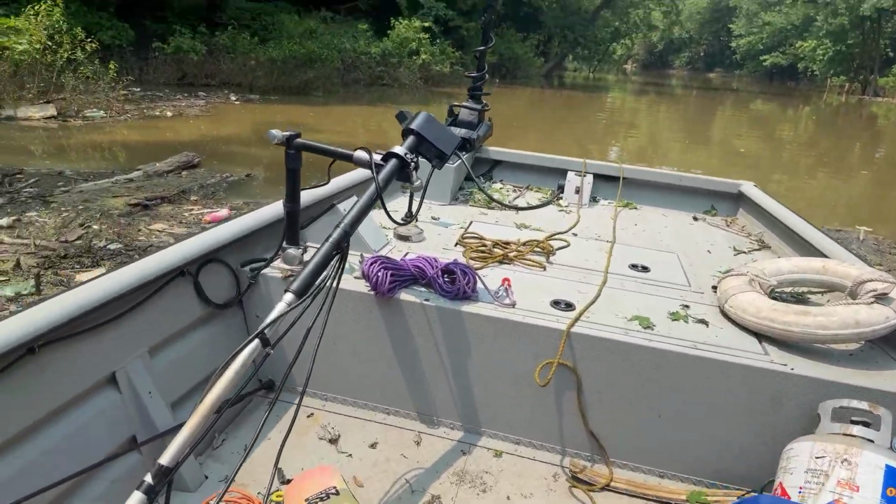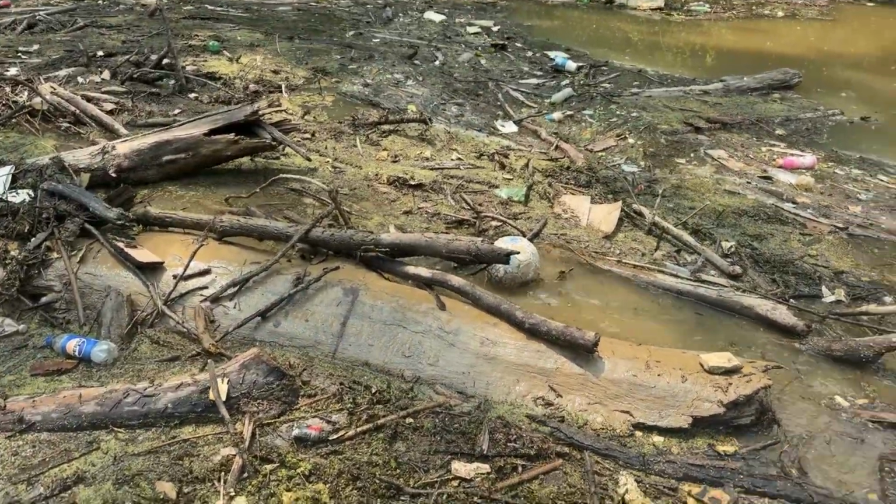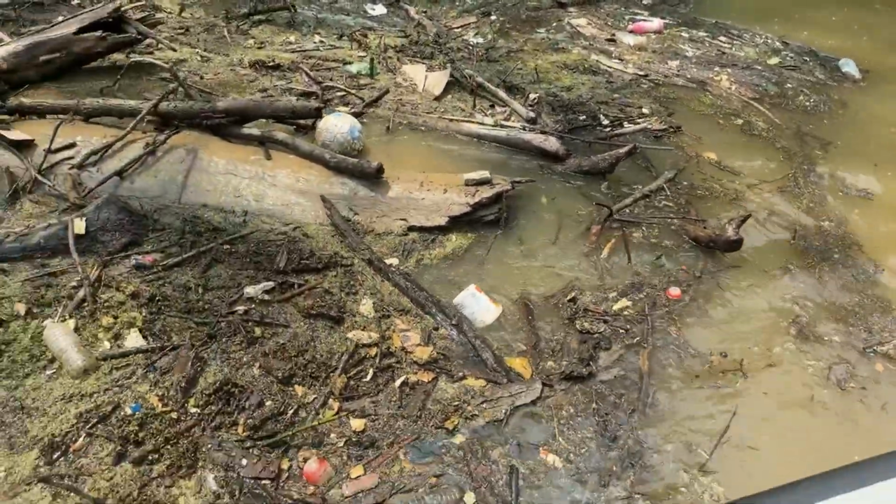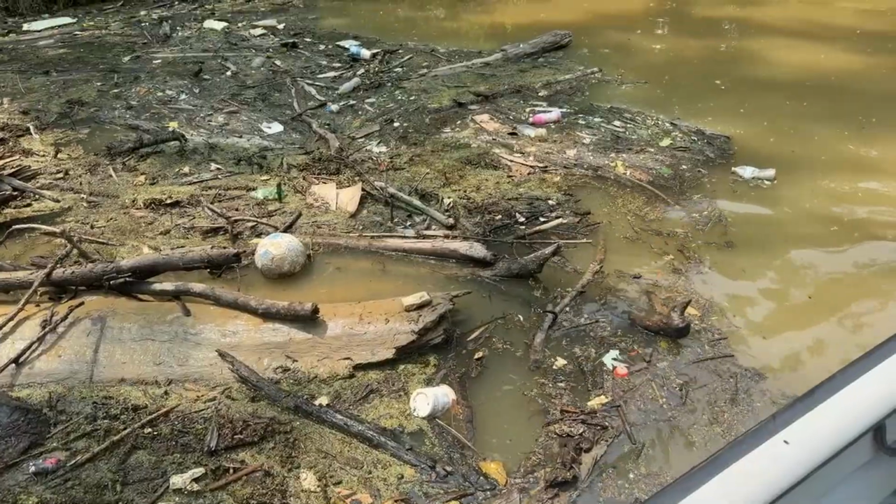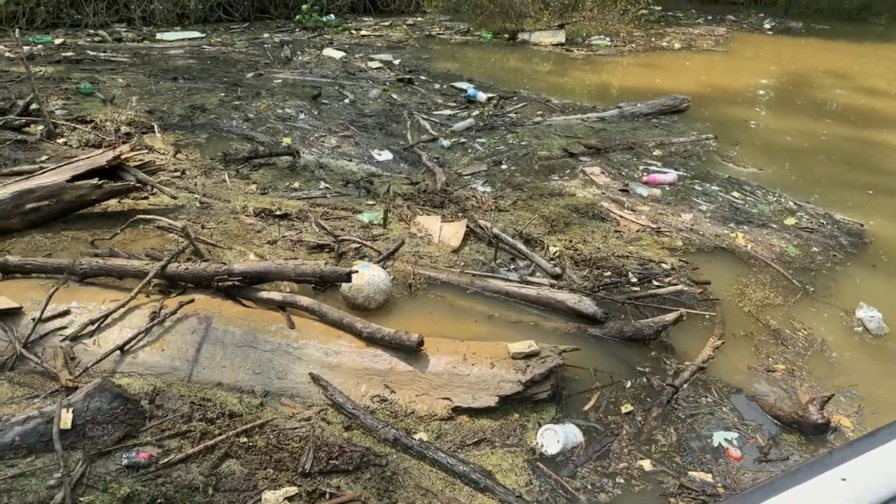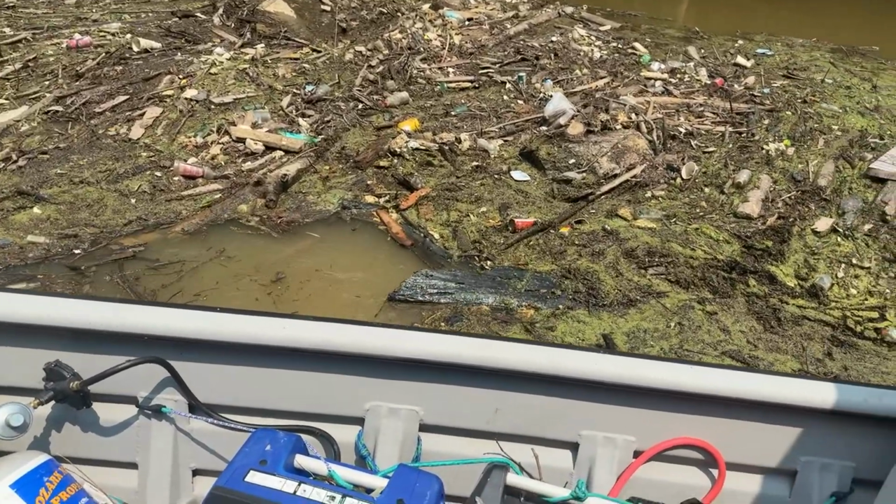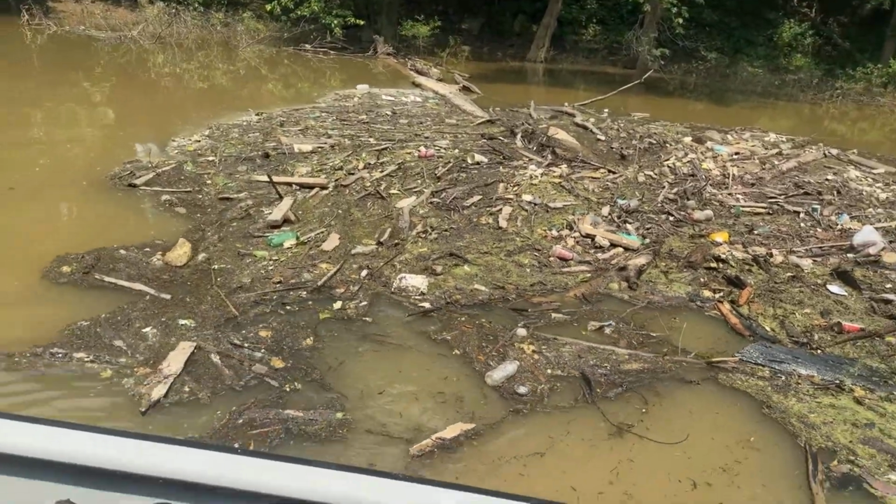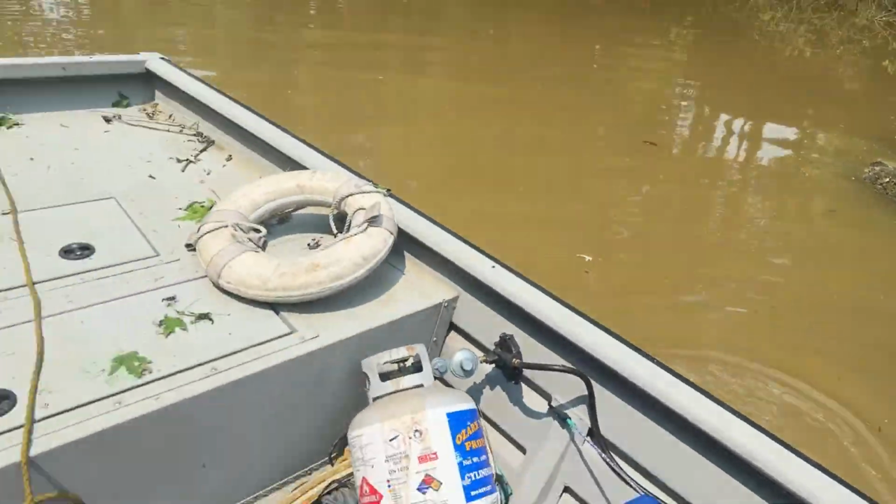We got so many logs underneath the boat. We just want to get through this, guys. That's all we want to do. Are we through it yet? Look at all this trash. This is where all your trash goes. Hey, we're through. Yay. Thanks, Dad.